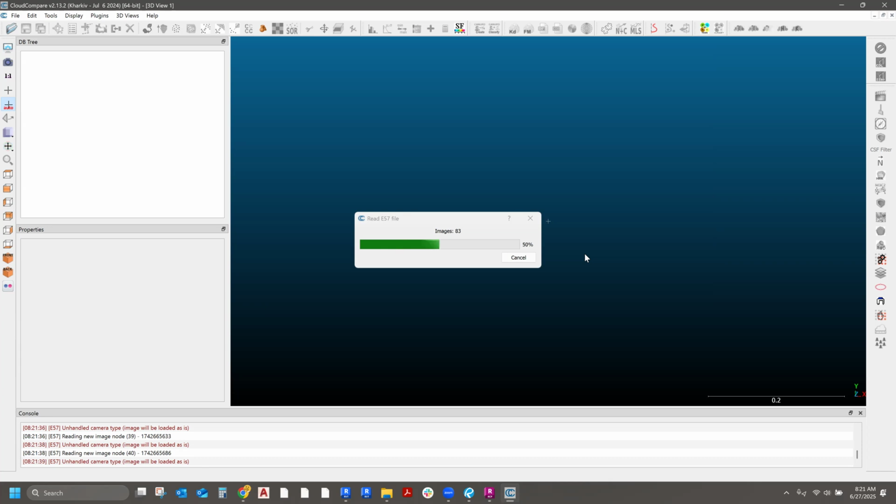Okay, so now it's loading this. I've been using CloudCompare on the Mac, and it's pretty good. Yeah, it's comparable. It has all the same plugins as the Windows. Okay, good to know. I'll give it a try with my MacBook.